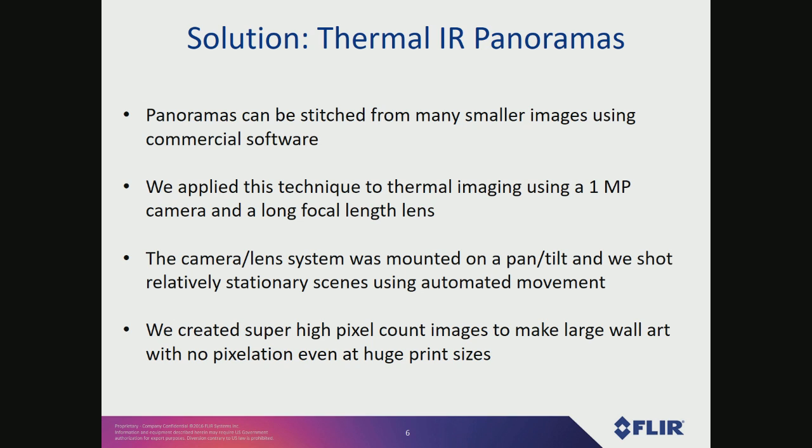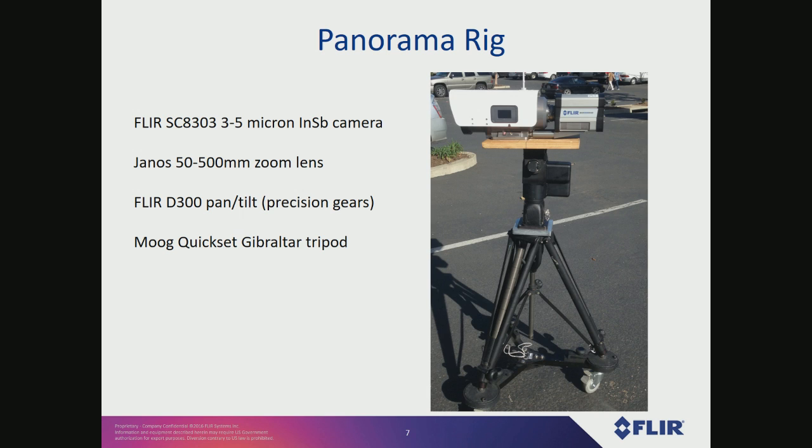I can't really put this camera and pan tilt system on a mast up high. It's just too much vibration and movement from a little bit of wind and things like that. So what I usually do is I put it on a big tripod, put some sandbags to stake it down, and shoot from there. So these images ended up being really, really big. Here's the first rig that I used. That's a FLIR SC8303 camera.